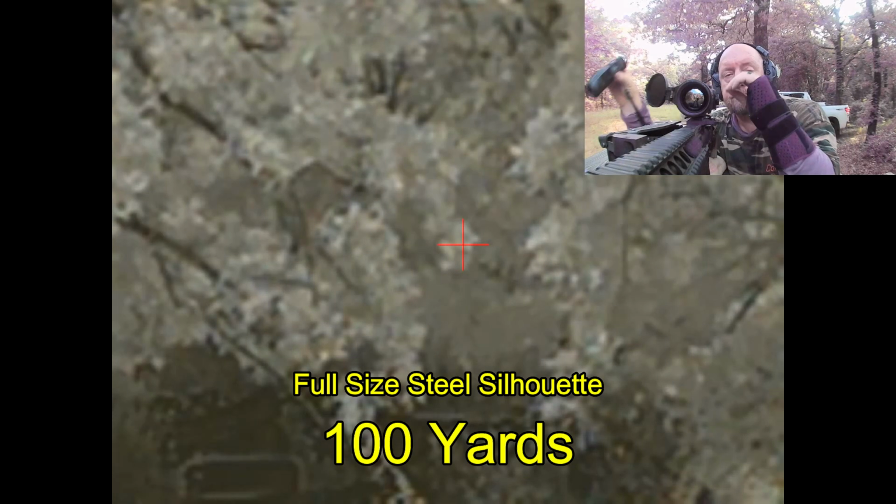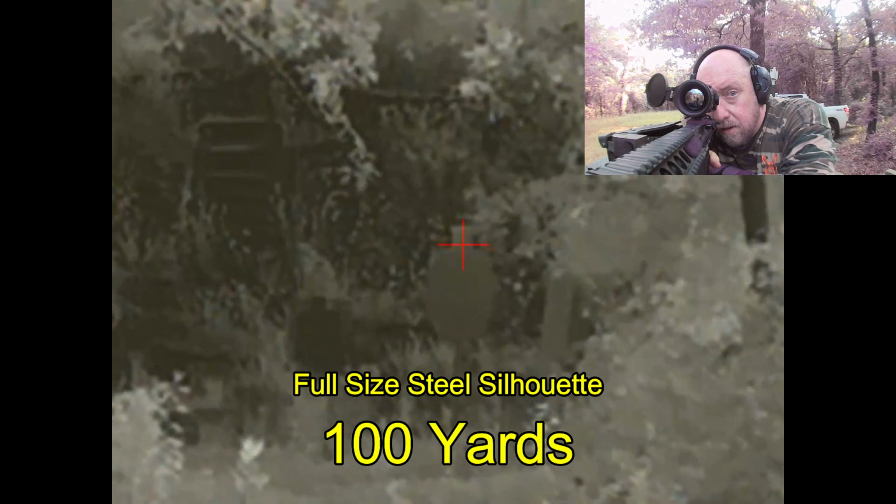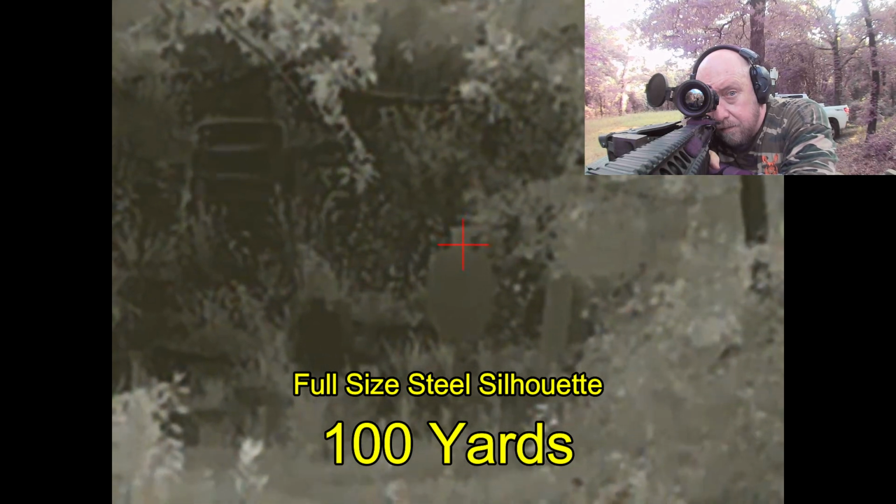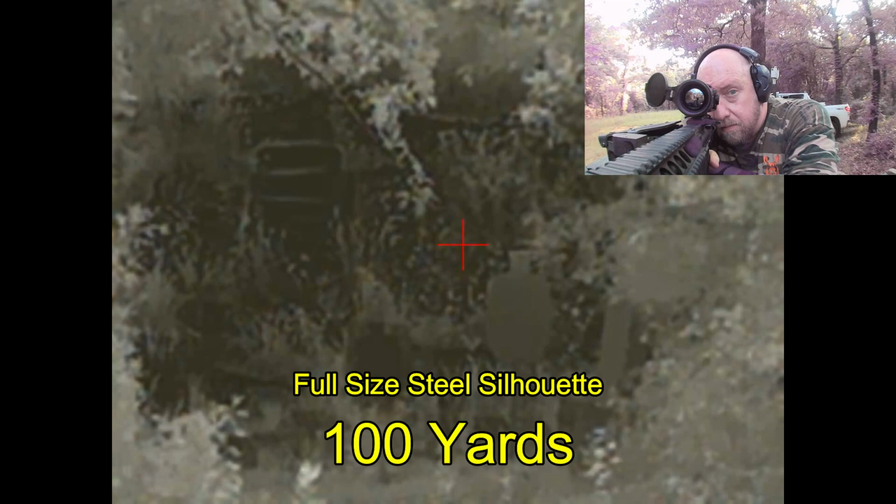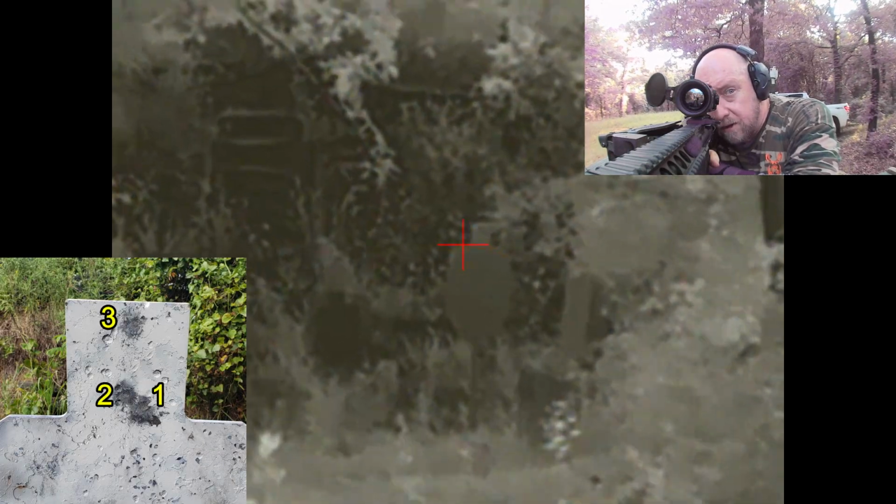That's a little better. Top of the head. I think I can actually see that one.